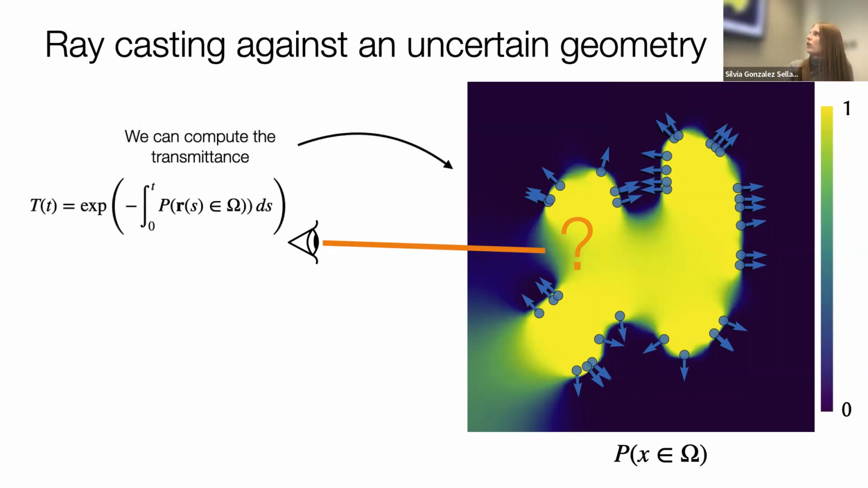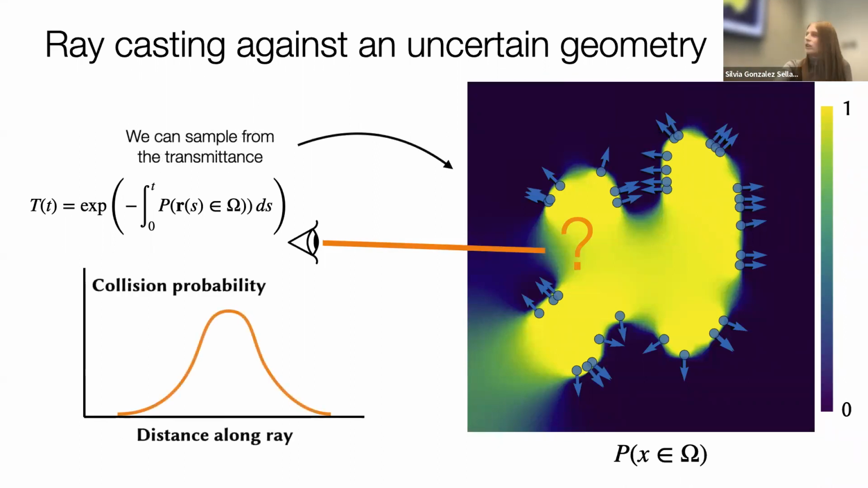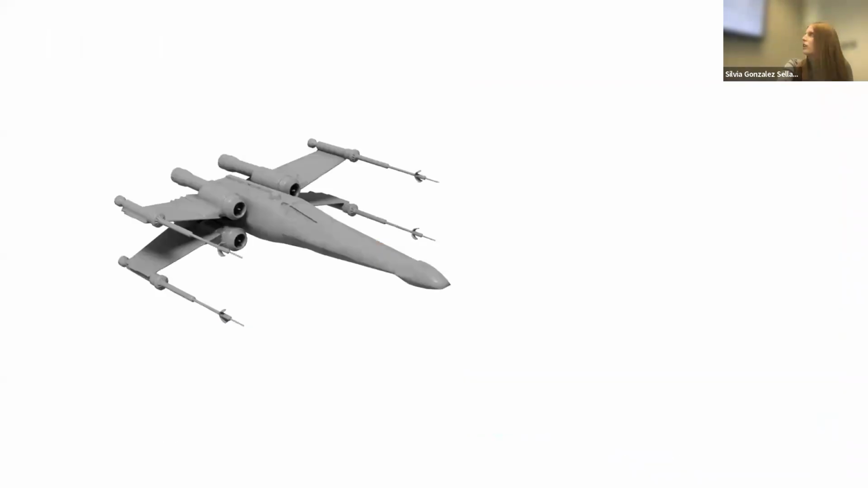We can compute this thing called the transmittance that just measures how likely a ray is to travel this far without hitting anything. And we can sample from it to get the same distribution. So using our probability field, we can get these distributions, not just for that 2D toy example. For example, we simulated a scan of this spaceship.